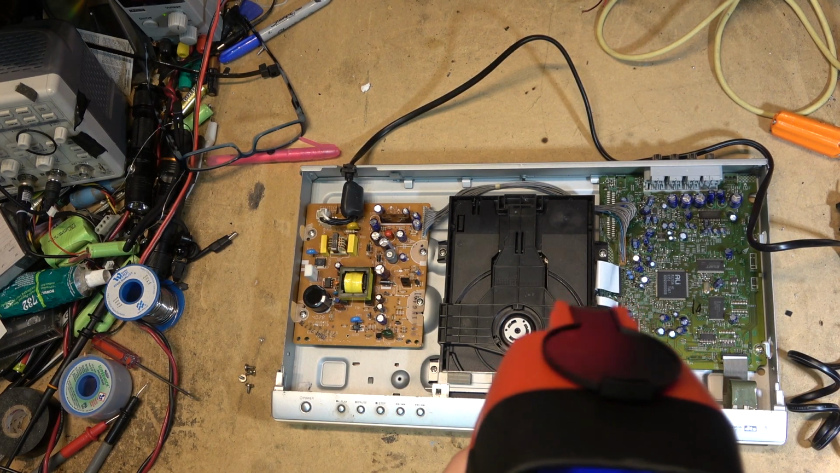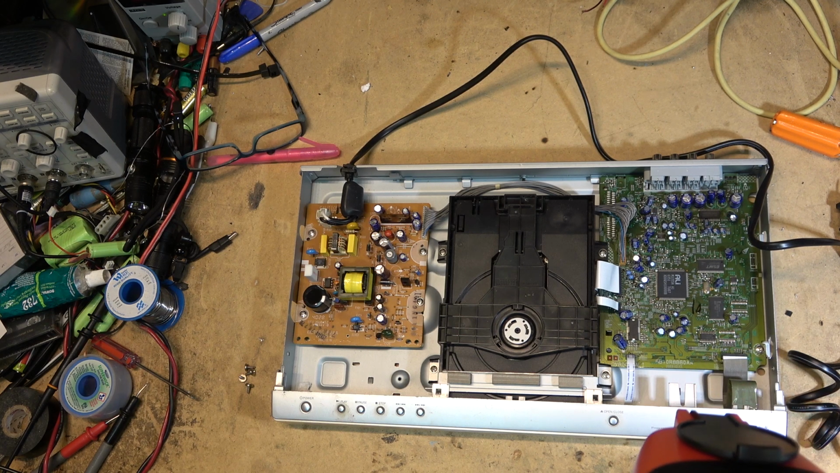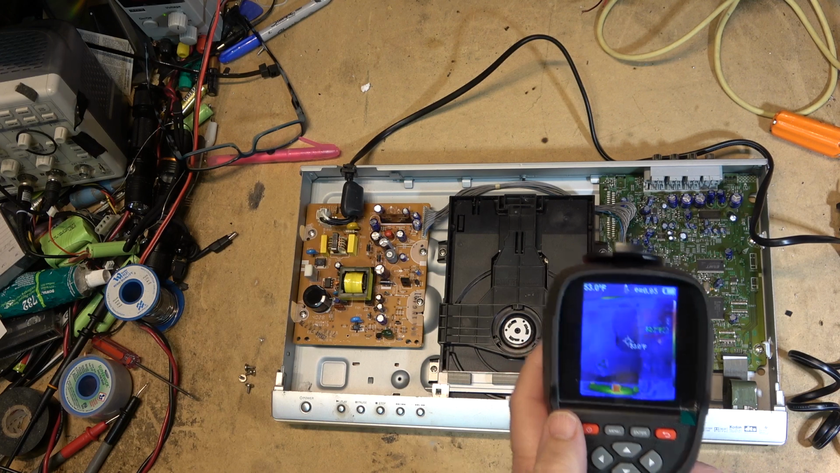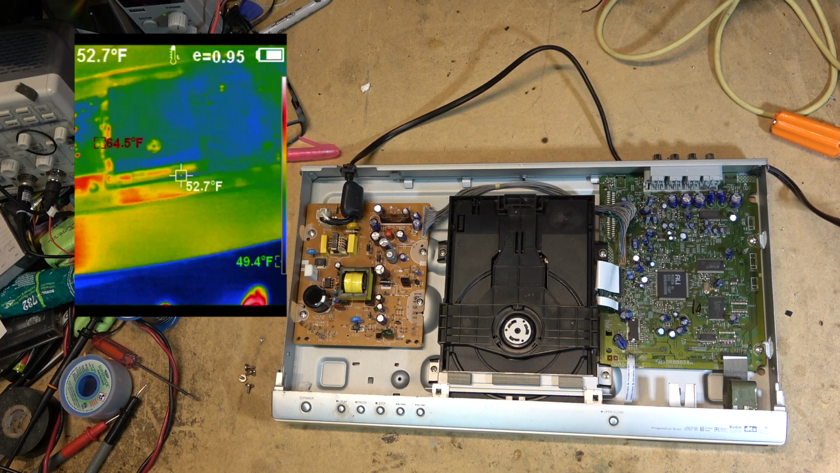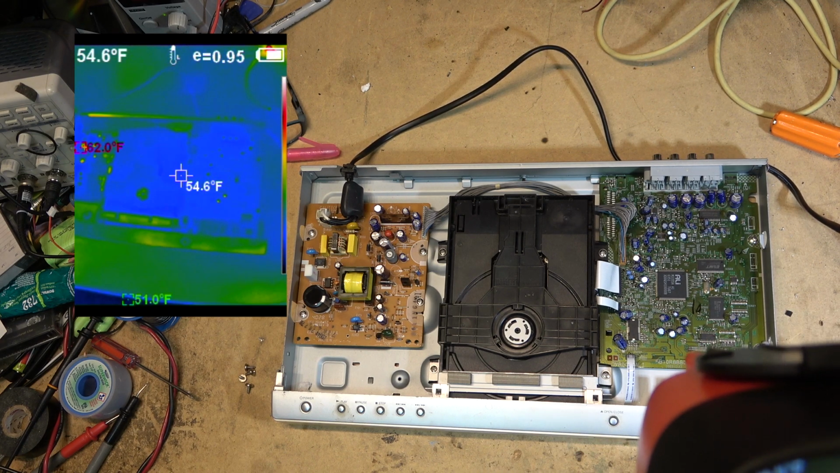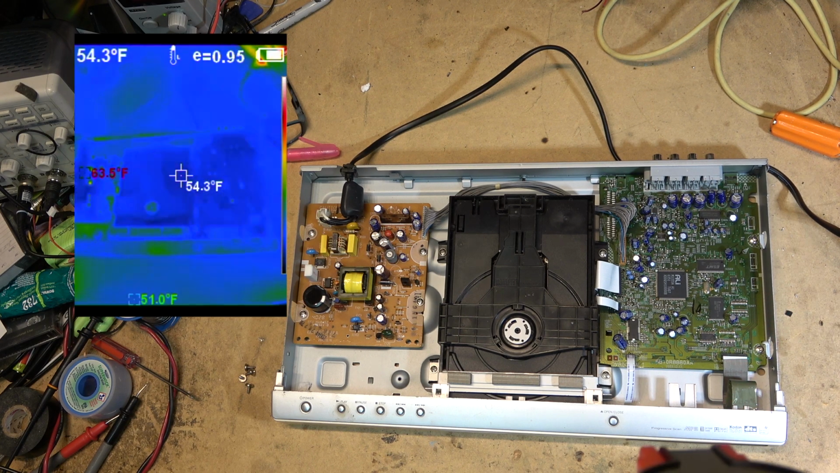These devices come in very handy if you're looking for a component that's getting hot, for example. So right now this is dead cold. I'm going to hit record and start the video recording, and I'm going to plug it in, and we're going to watch and see what heats up, and I'll show you guys the video right off of the unit itself. So I'm applying power, well, not quite, but we're applying power right now.